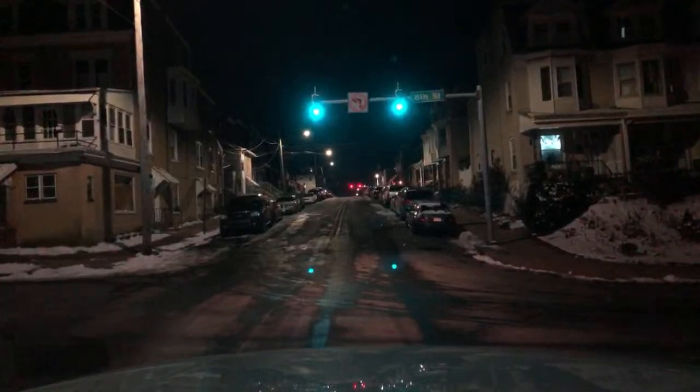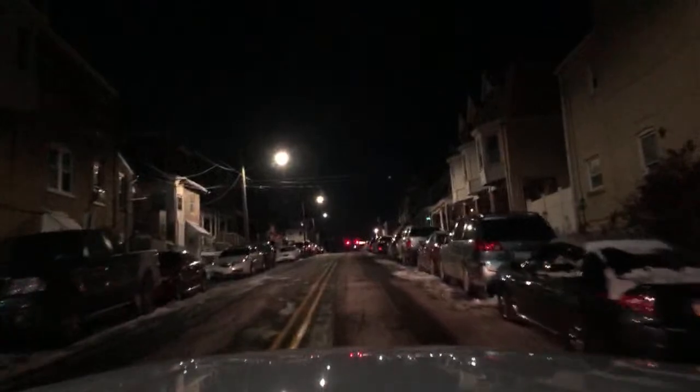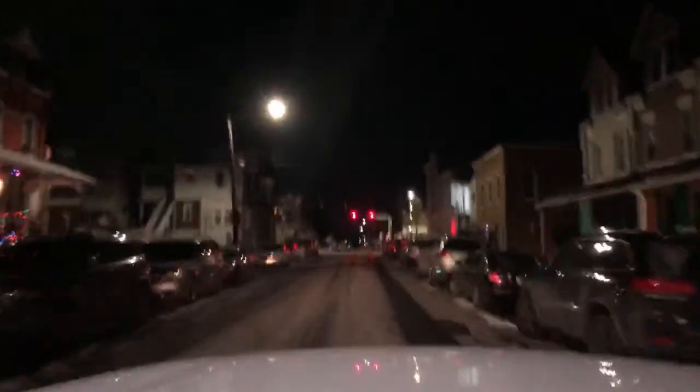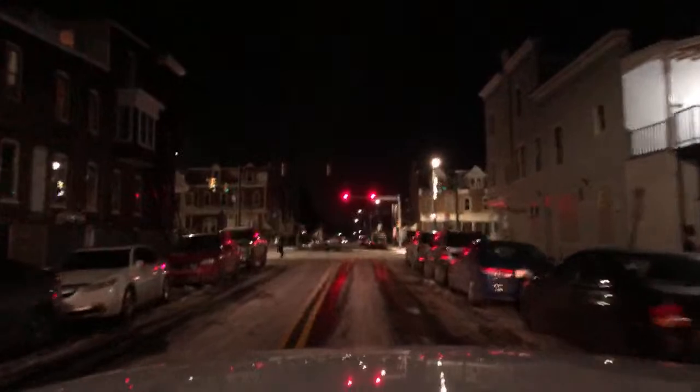I don't know if there's a fire in this city. I don't even know where I'm going to park right now because of the snow. But we didn't even get a lot of snow, and it looks like shit here. Imagine what happens when they get a big storm. I don't even have to go there, but it's going to be hard parking right now.